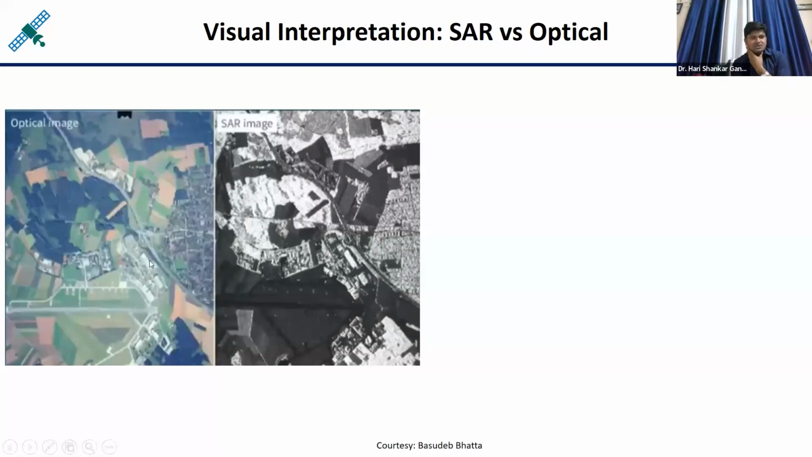Here you can see another example. Suppose this is the optical image, this is the SAR image. Here you see some forest patches are there, but in case of SAR images, forest patches are giving very good response. Same way, these things are giving very good response. Here some structures are there, and these structures are very clearly visible in this SAR image. Here you can see some transmission line is there, that is also visible.